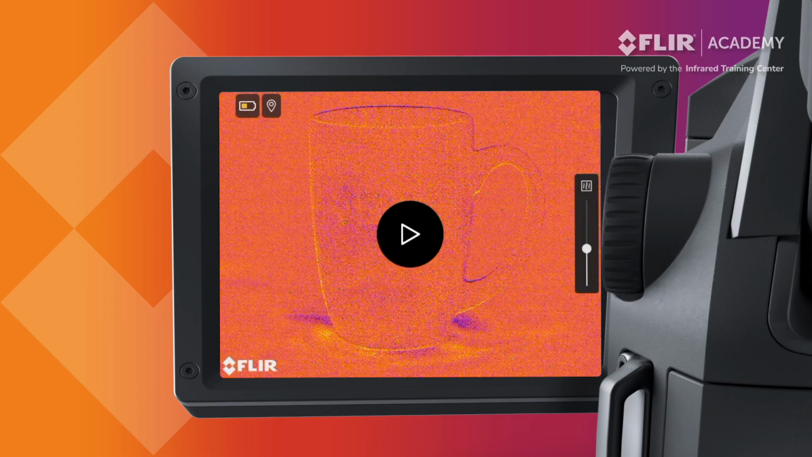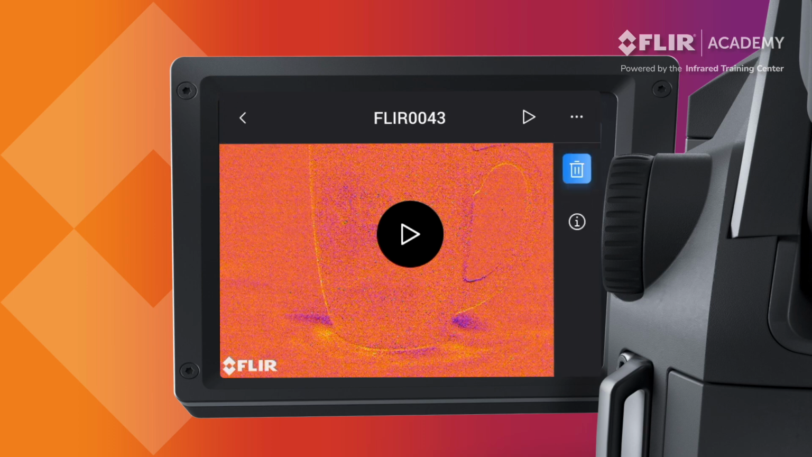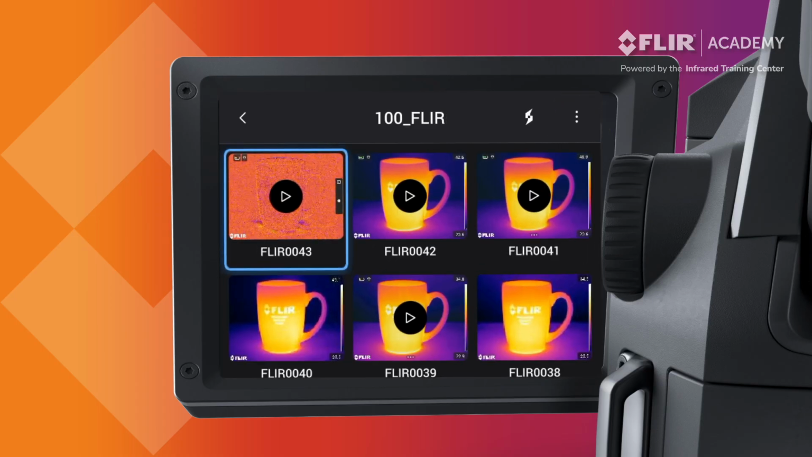Operators can then pause the video or exit playback by pressing the back arrow in the upper left corner of the display. Tapping anywhere else on the image opens a submenu in the upper right corner where you can delete the file. Saved images can then be reviewed using the same process.